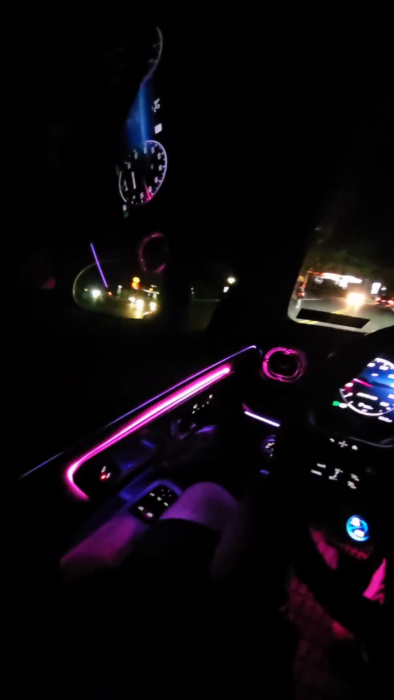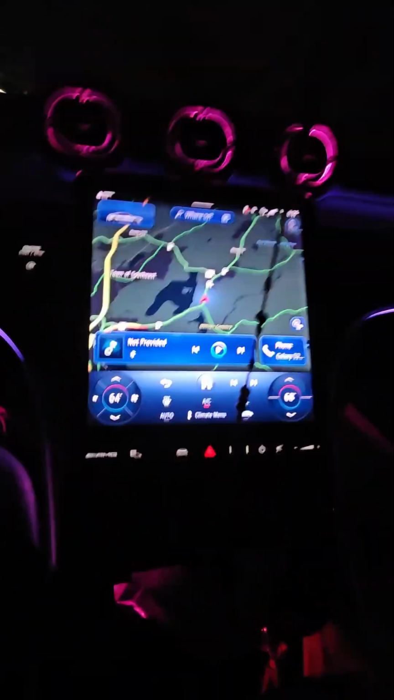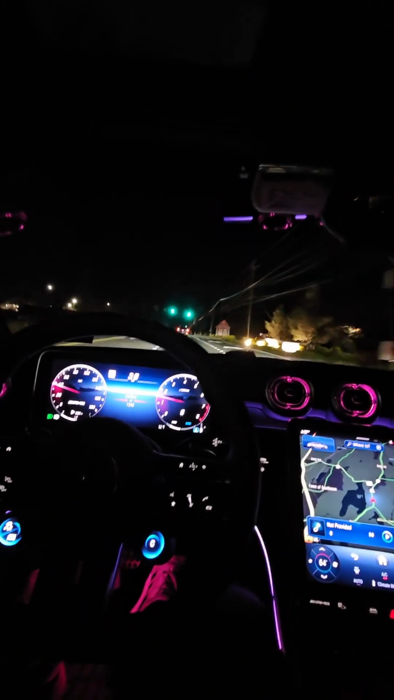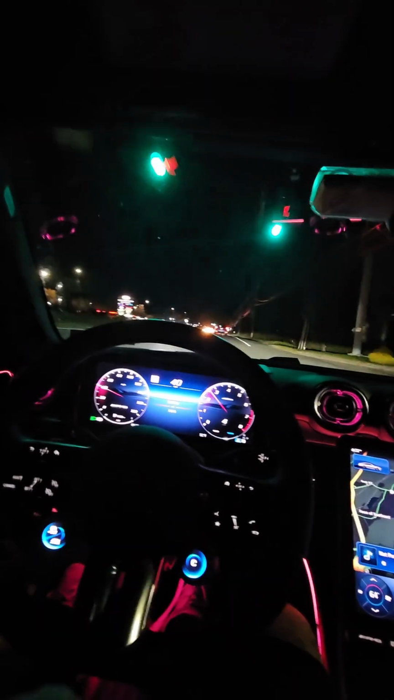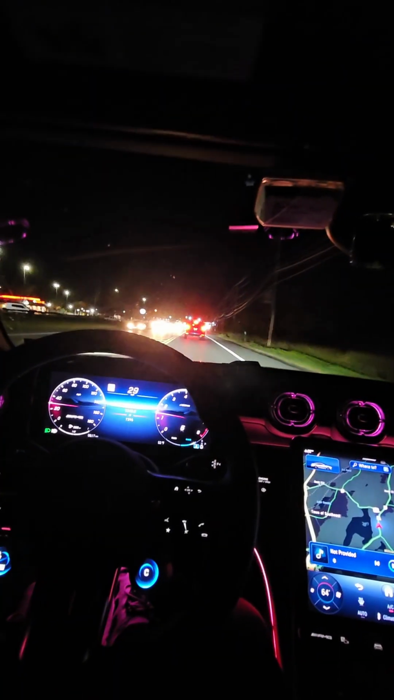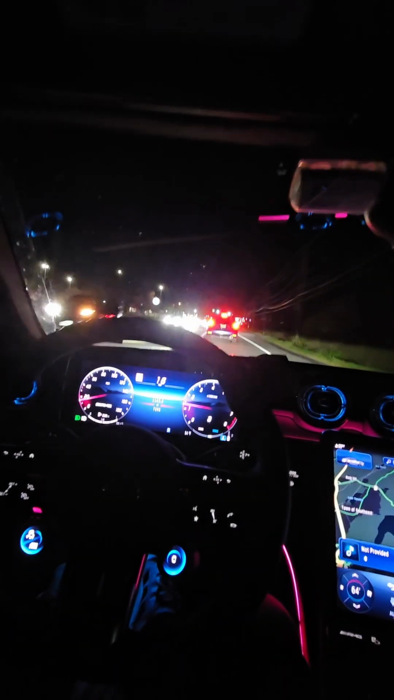I don't know why they were on my bumper like that, but I just had to step on my brake and put the hazards on for a second. You're getting mad close to me. Just turned into the bank. But nah, man, it's just annoying having to watch out for people and stuff.